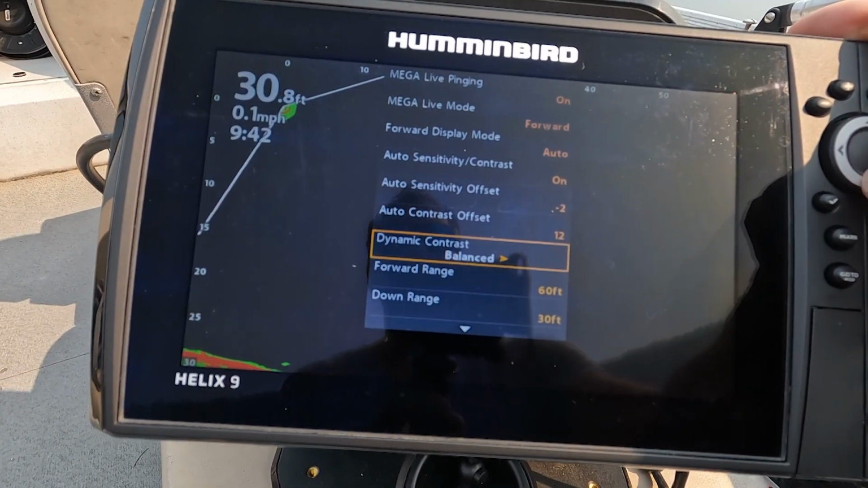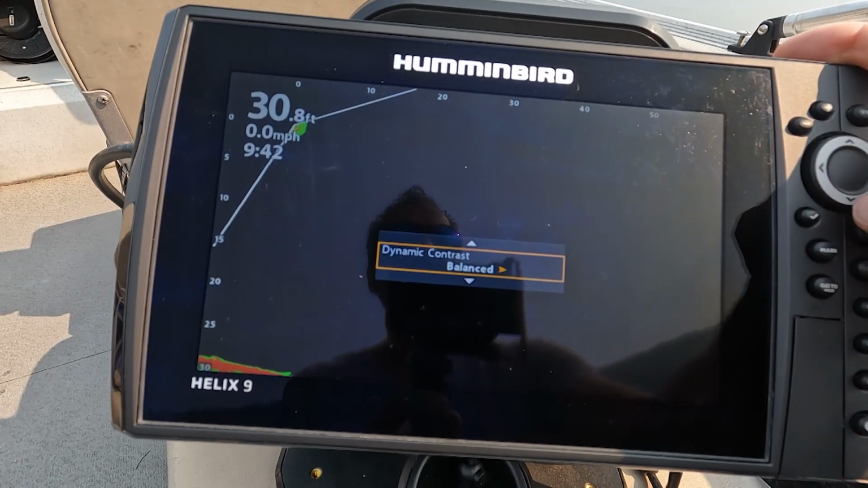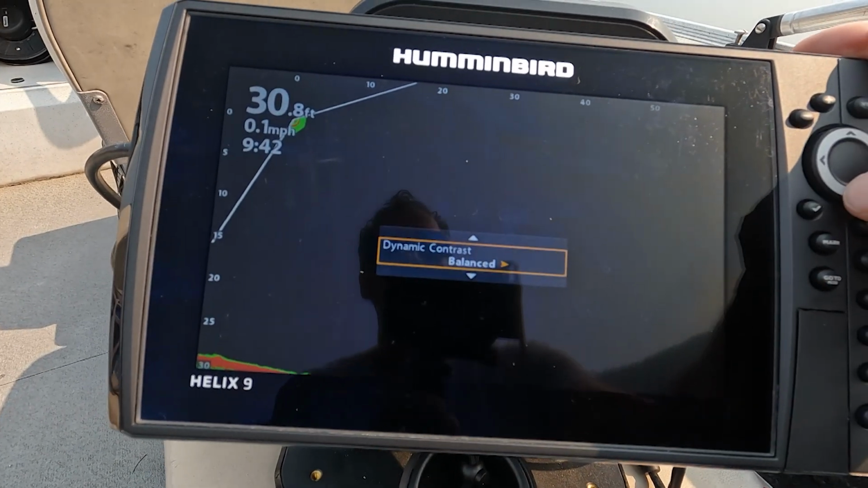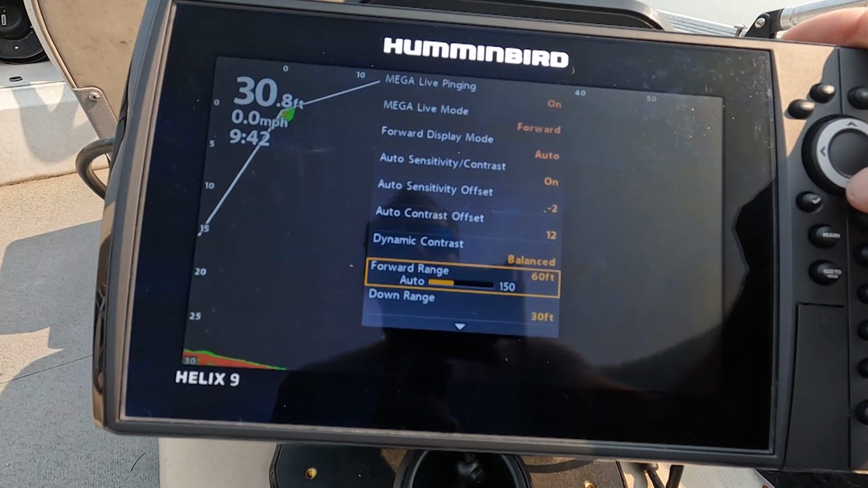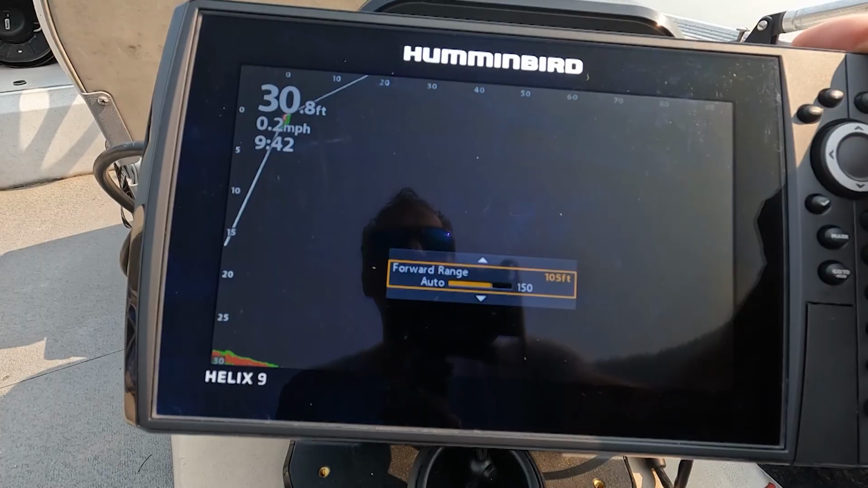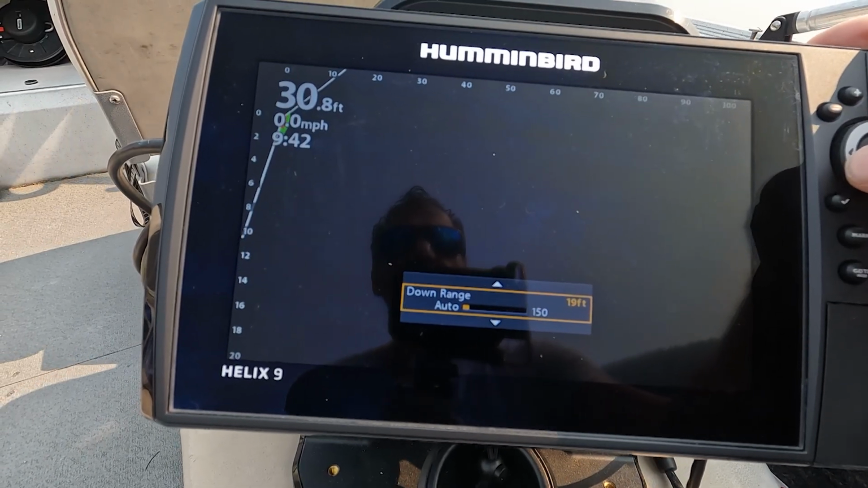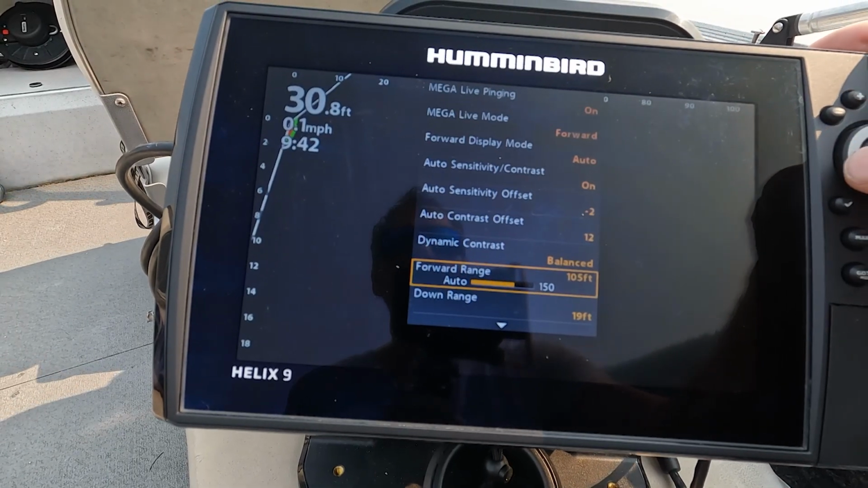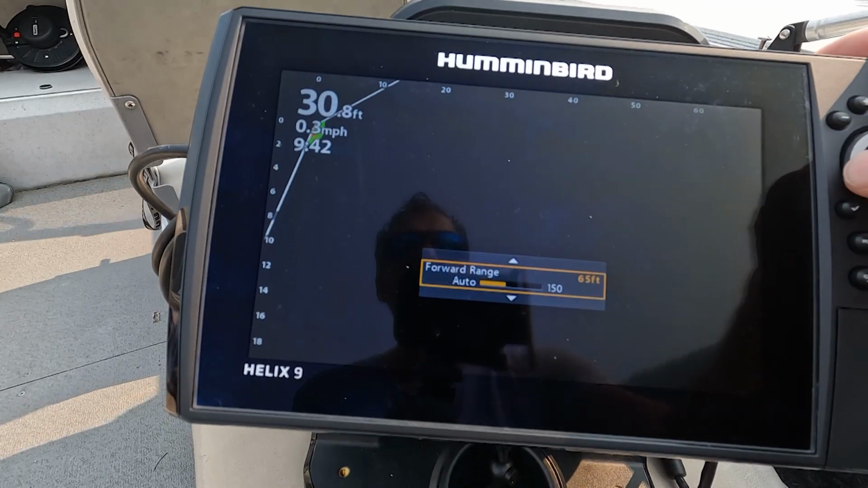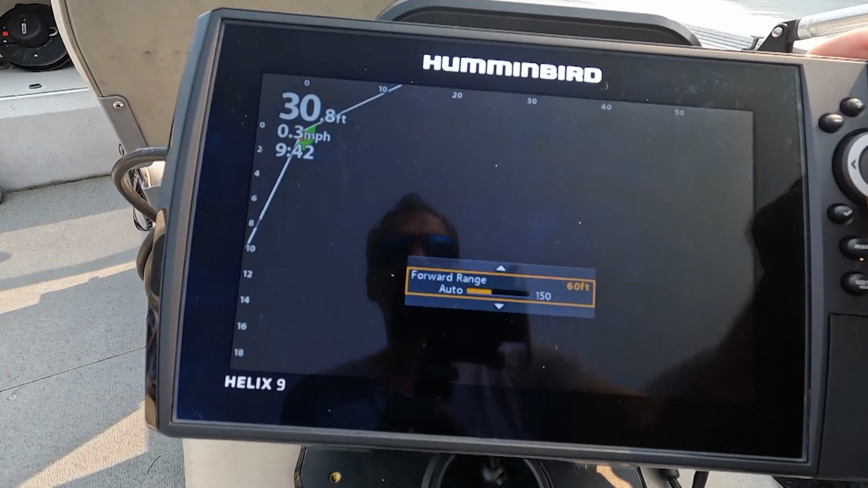Dynamic contrast I liked on balanced. You can have it on low and high, but balanced really seems to be the best fit for what we're doing, just to give me a real nice picture of what's going on. Now forward range, you can go way out to 150 feet plus, but I found that the further out you go, the more you lose a lot of the clarity. So I like to always be anywhere from 50 to 60 feet. Gives me a really good idea.